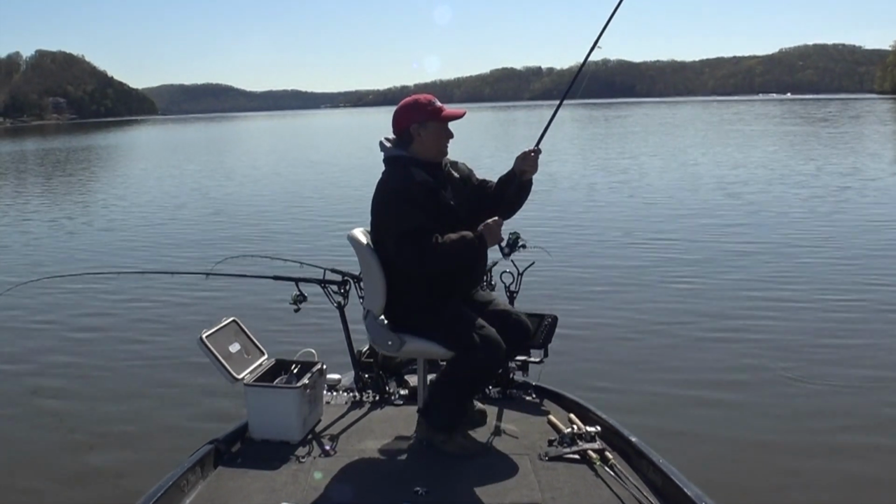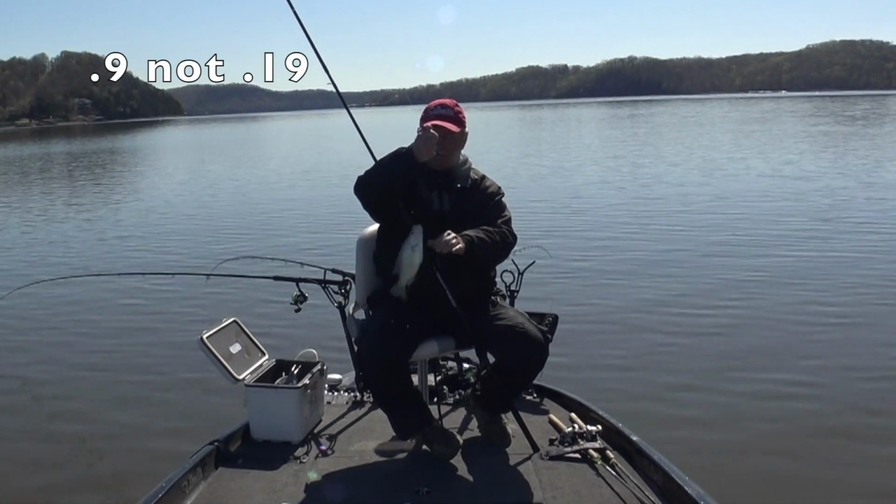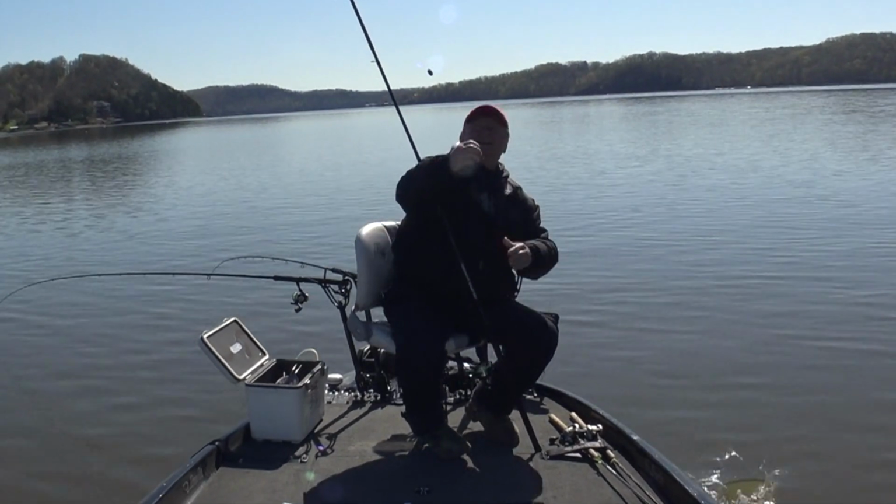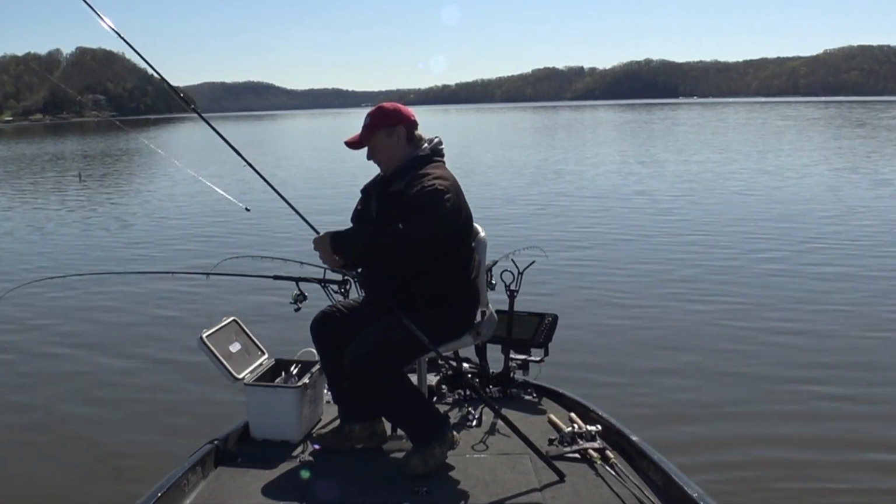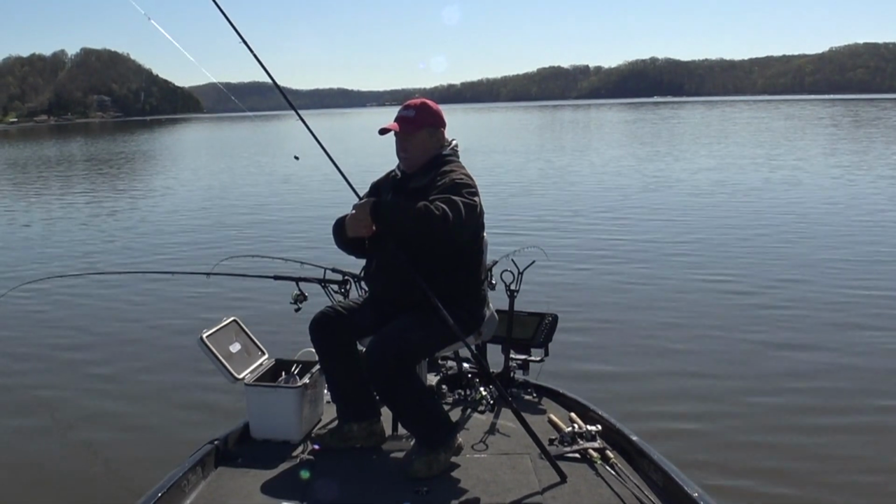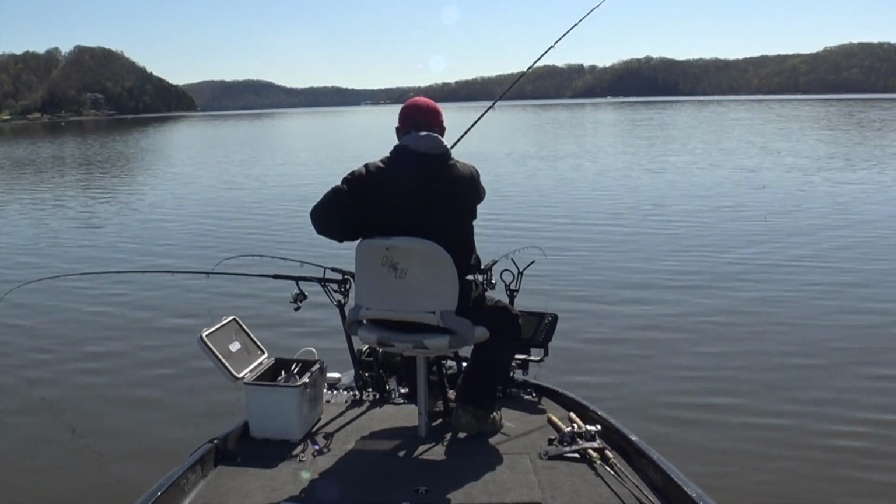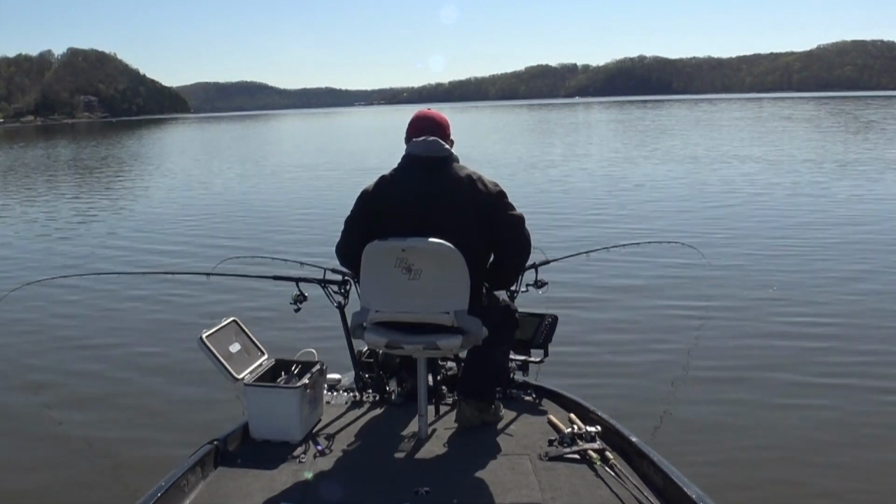Oh, there we go. That's a little better fish. Now see, I kicked that speed up to about 0.19. Oh, look how fat that fish is. Can you see that? Maybe they want this bait moving a little faster. I'm happy to give it to them, if that's what they want. Kick it back in gear, Grandpa.